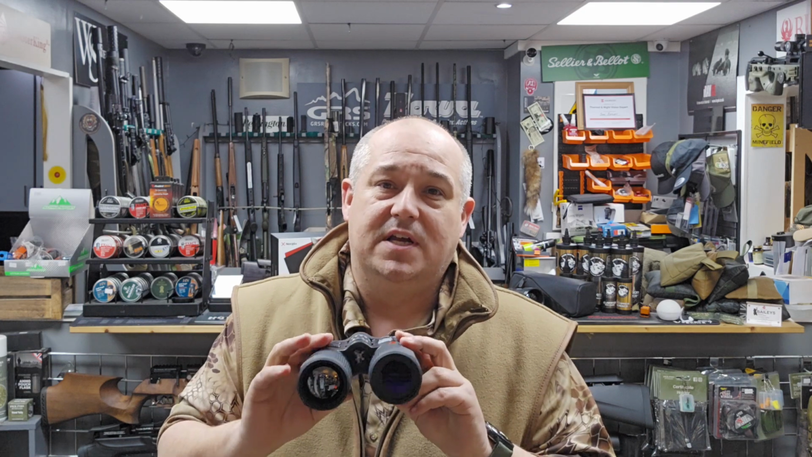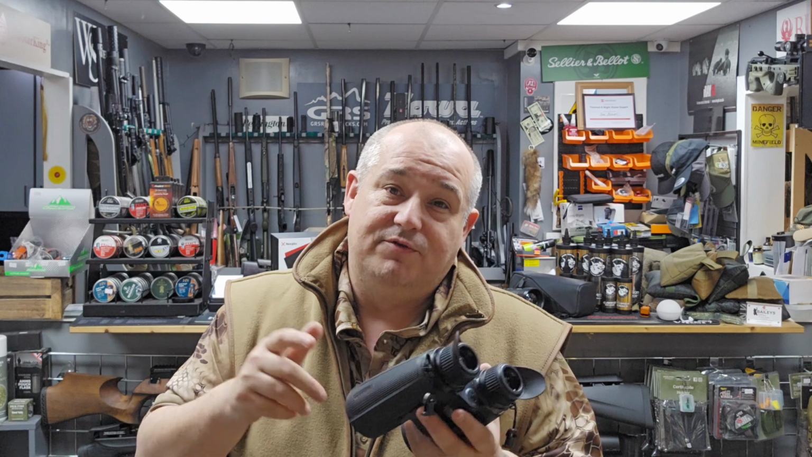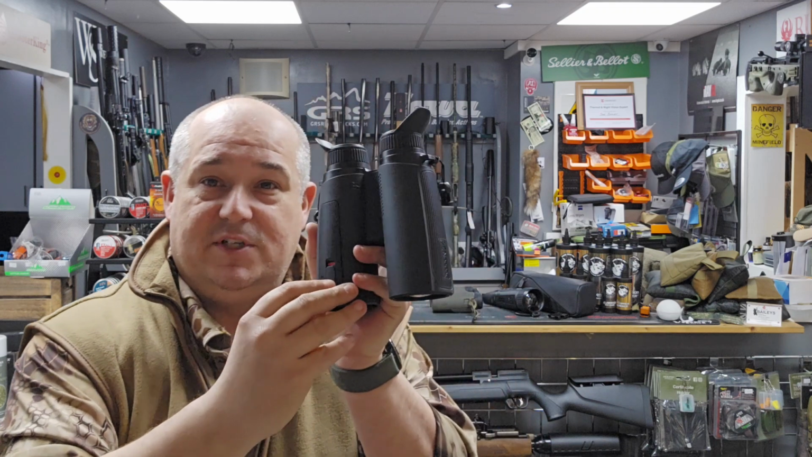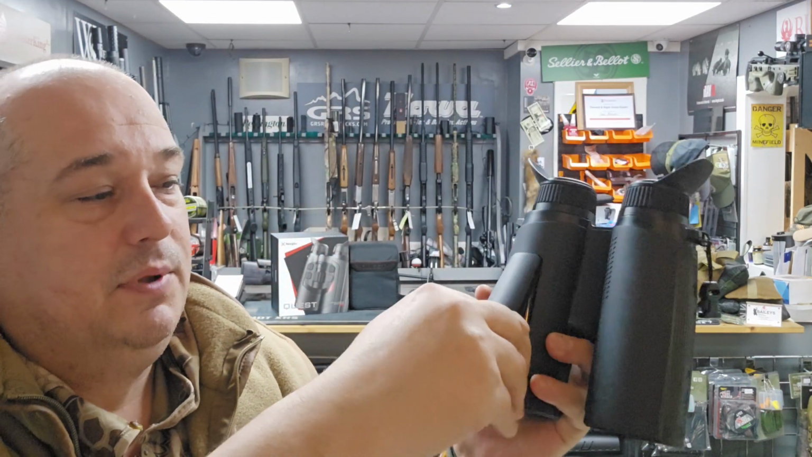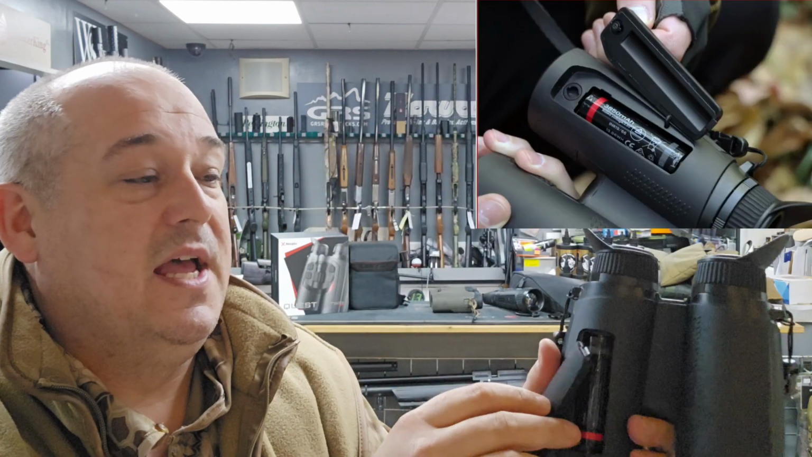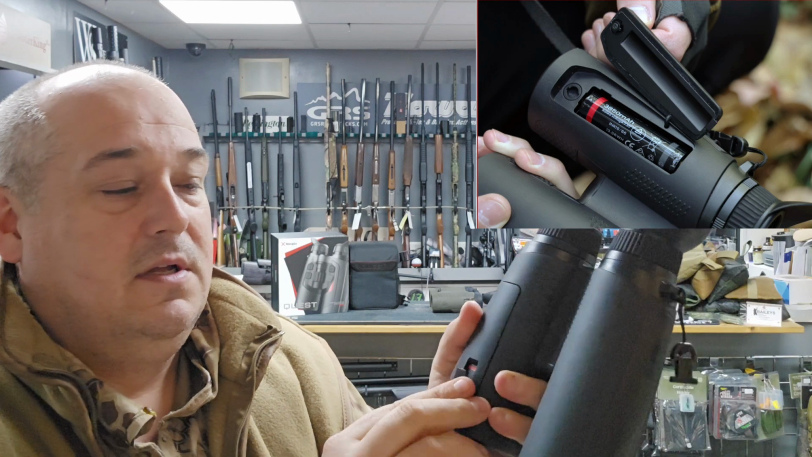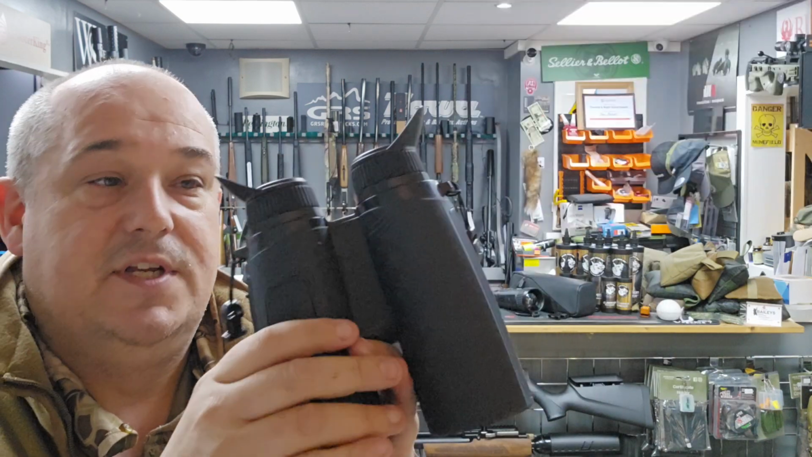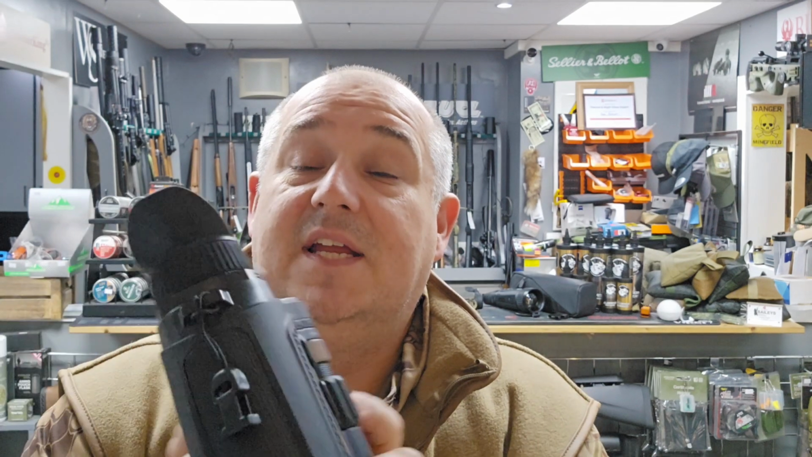These also feature an internal battery in here, as well as being able to run off a single 18650 battery, which you will get supplied with 2, which just go in here. So if I just pop this open, twist it round, pull, 18650 just goes in there, pop it back in, twist it round, lock it down, nice and secure. As you can see, just tiny.